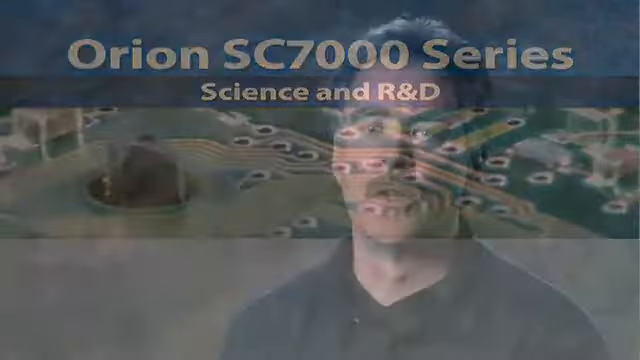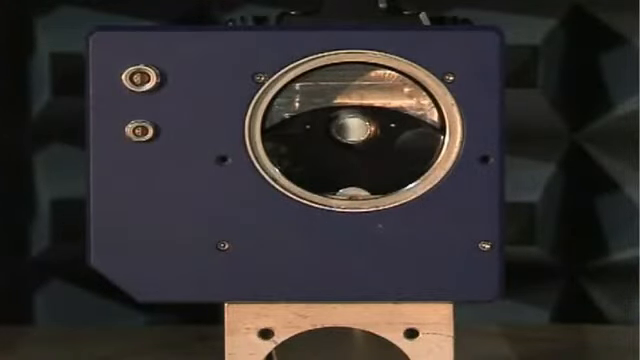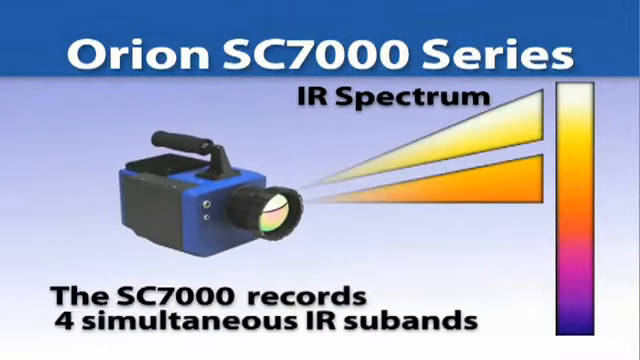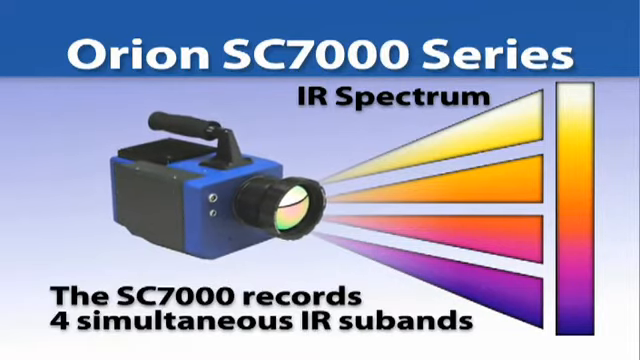The filter design on the Orion is very unique. In previous applications, you would have to load in one filter at a time and do imagery. The filter on the Orion has 4 positions for 4 different filters. It rotates at a speed that allows for up to 400 frames per second imaging. This allows you to do live video at up to 4 different, I'll call it subbands, within the infrared spectrum. Each filter would address a specific material, a specific infrared band of interest.